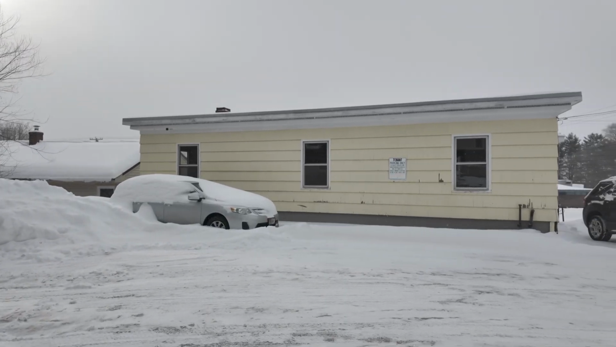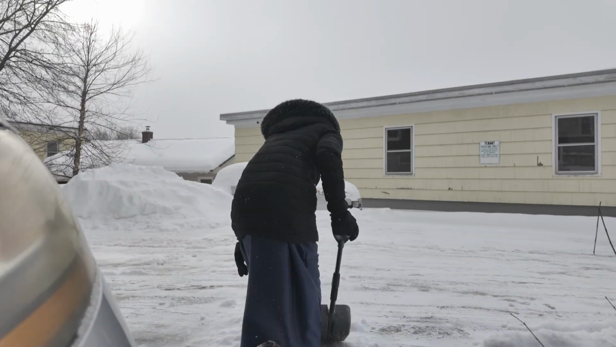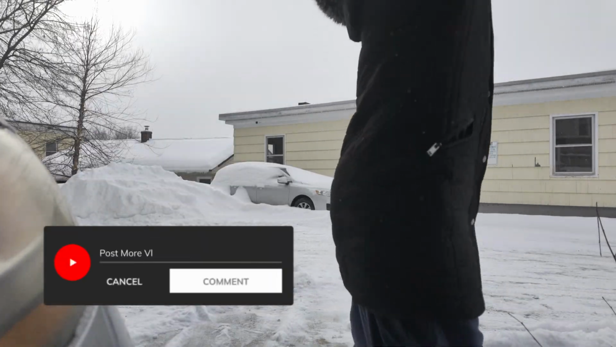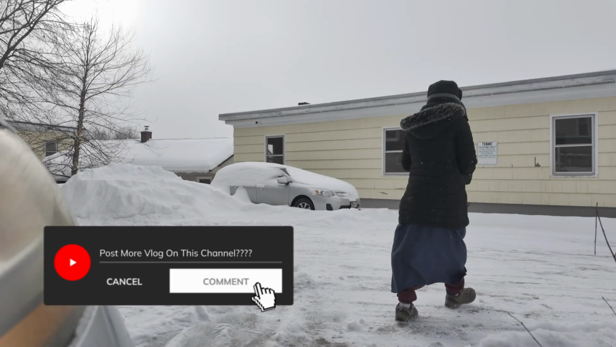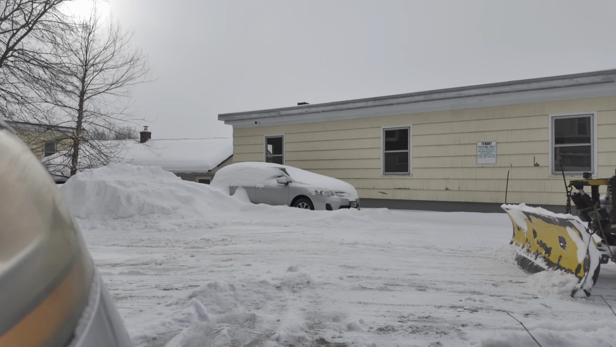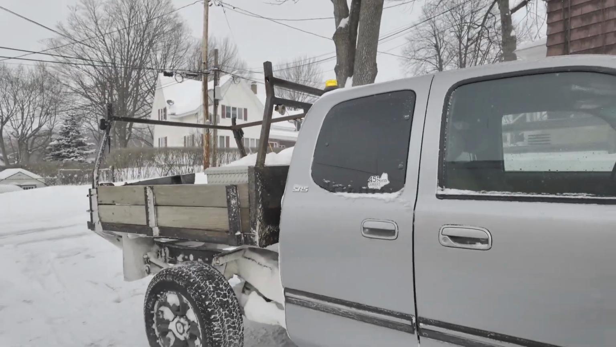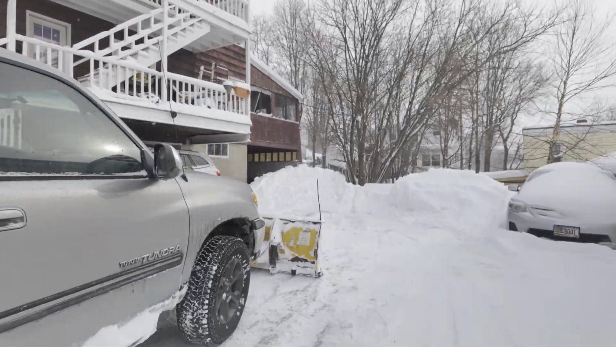Mr. Plow guy is back, so we gotta go and move the car and stuff. It's still snowing, that's crazy. This is our plow guy's plow thing right there.